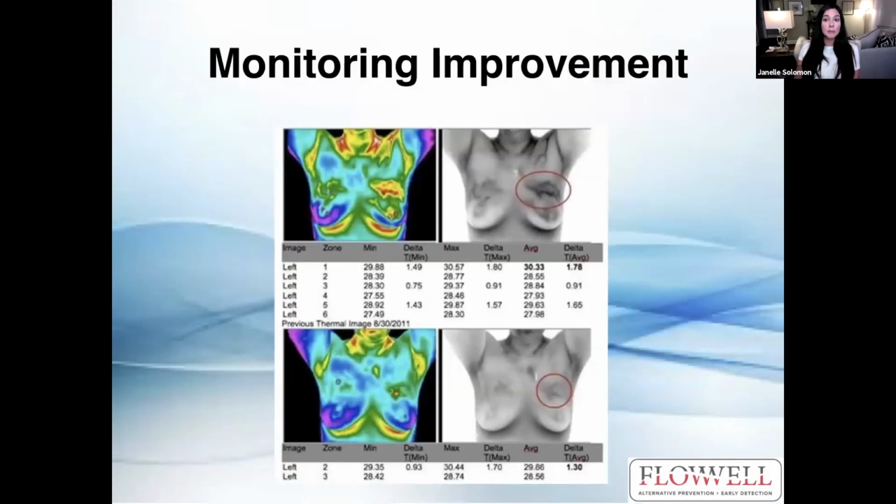So monitoring improvement is my favorite part of the job. This is the same woman, but in the top images here, she had a lot of thermal activity going on. And she went away, did some lifestyle changes that we recommended and got her follow-up screening, and she had improved so incredibly much. I was so proud of her. That's my favorite part of the job, just seeing how much people are improving.